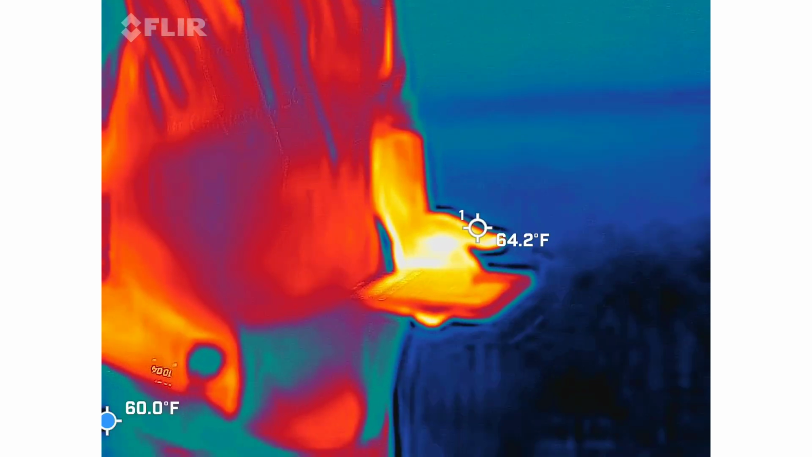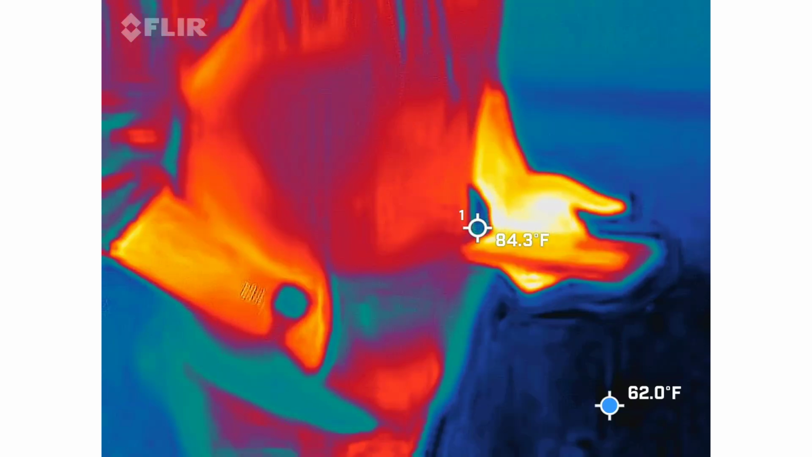Anything else coming out of there? No, this is really weak. Okay. All right. Come on over this way, and we'll swap out that.